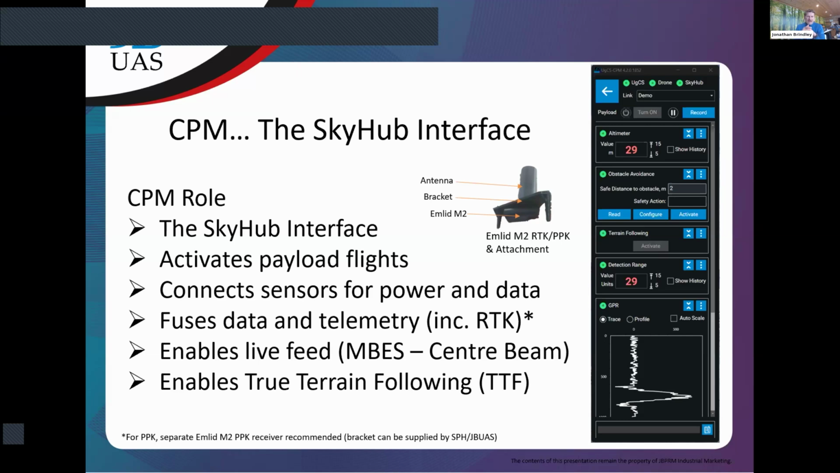As you can see here, there's a little note. It says for PPK. Now you can do PPK, but you would need a separate MLID M2, or we recommend the MLID M2 antenna that comes with that. And SPH have kindly put a bracket together. So if you do need to use PPK in that solution, you can do that.